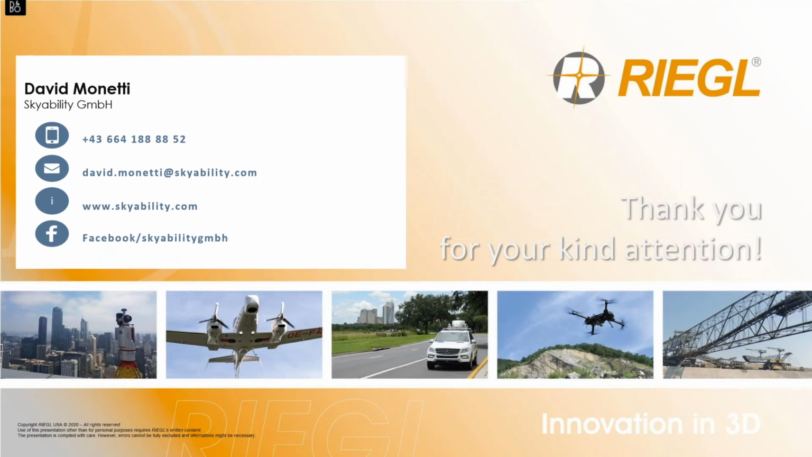So first, I think for sure it's the multiple target capability. Collecting inventory data outdoors means that you have to handle vegetation. Only the multiple target capability can handle this sufficiently to produce real ground data.